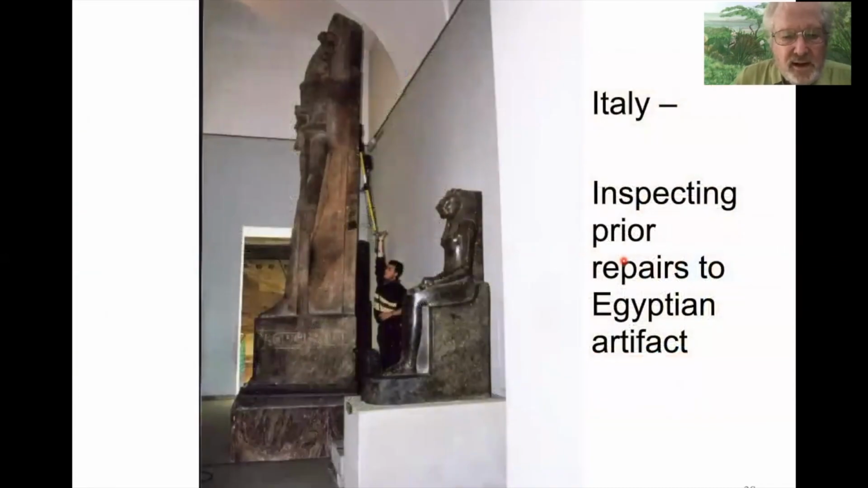In Italy, the final one for archaeology, this was an Egyptian artifact brought back from Egypt and is now in an Italian museum. The man there is surveying the artifact to find places where it had been taken apart and glued back together a long, long time ago. So he tried to find the old joints of where it was assembled.